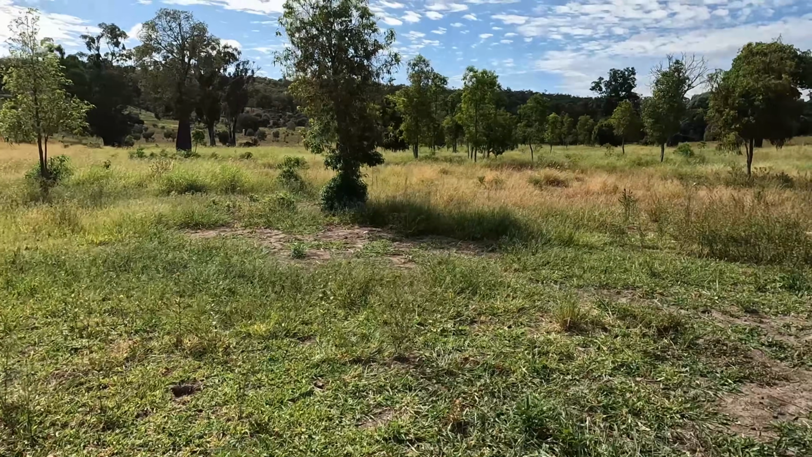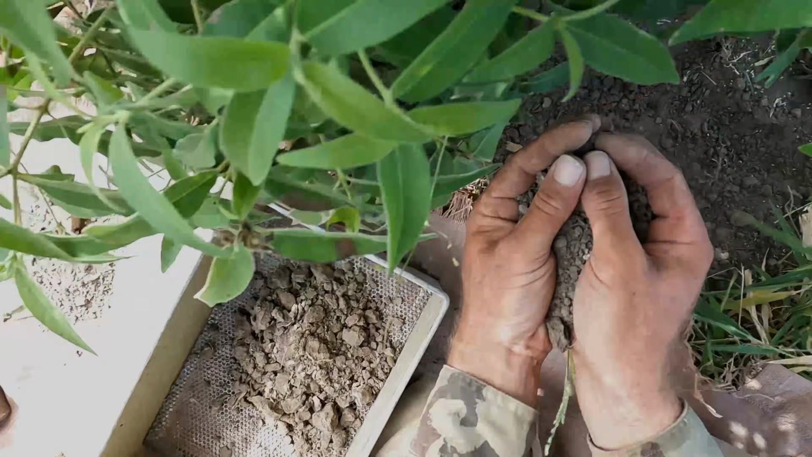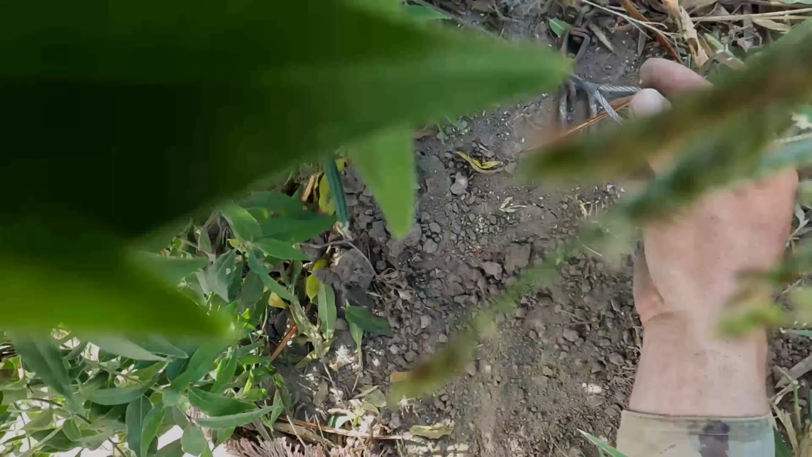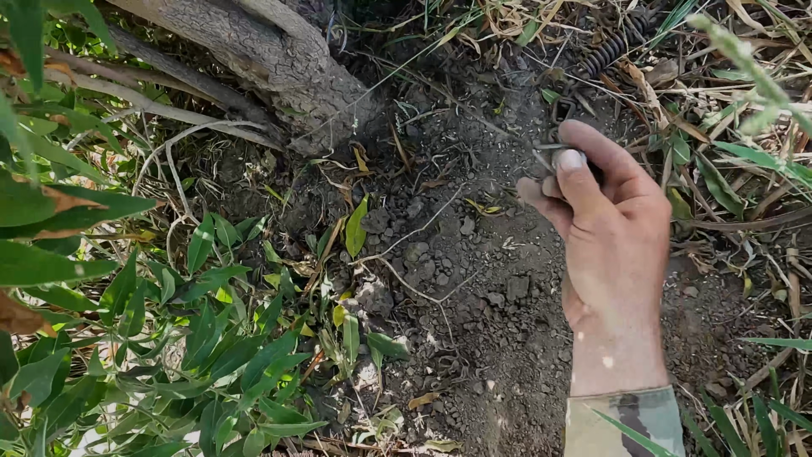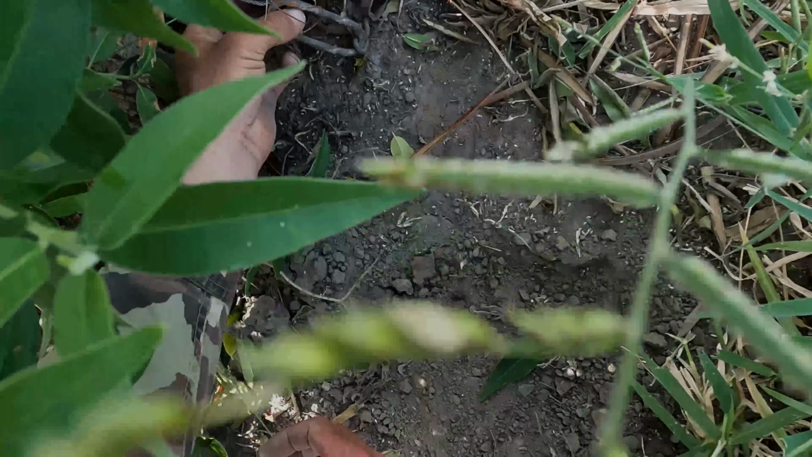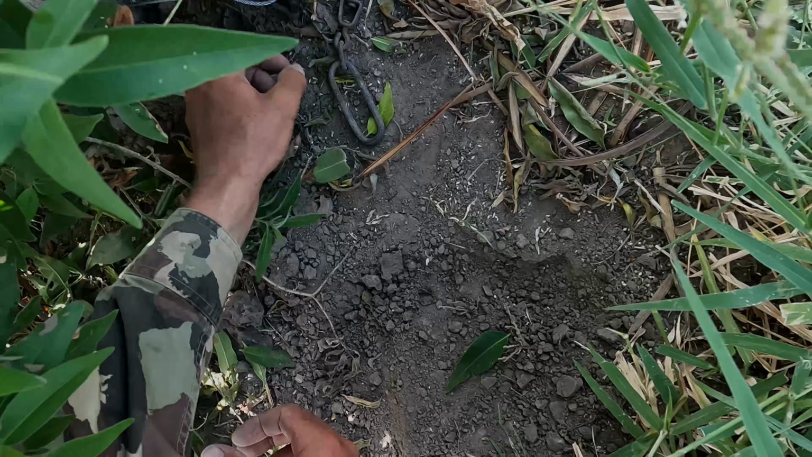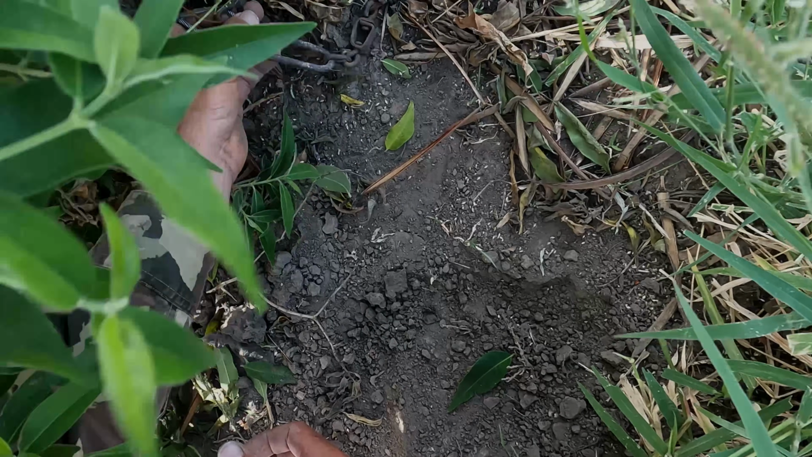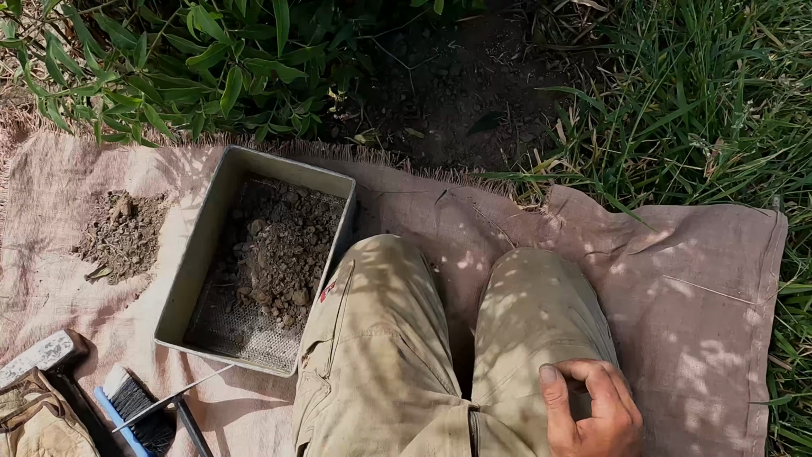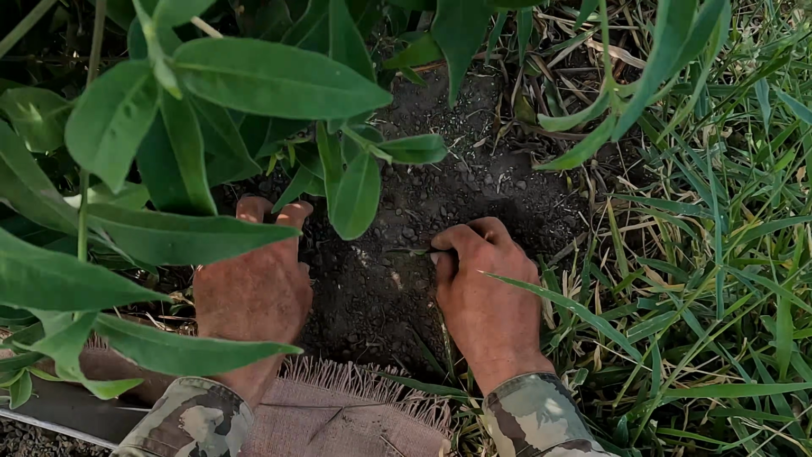So I might even set another one over here under this tree yet. I'm gonna put another trap in here near this bush. I've got my cable looped around that tree. See, I'll leave it hidden in there, and I'll just hook that onto the ring. What do you call it? A double stake ring with a D shackle, and I'll probably just sort of bury the chain in here a bit. But it's pretty rusty, and even if it was out of the ground a little bit, I don't think it's going to spook them too much.